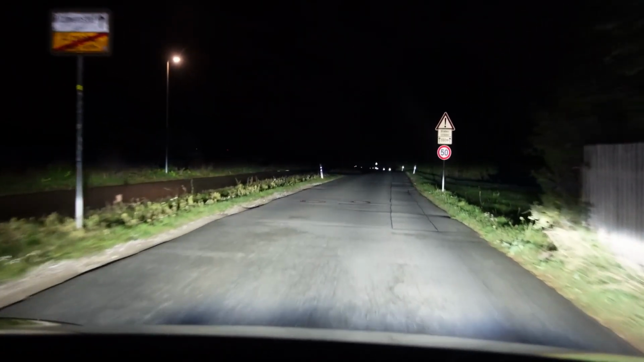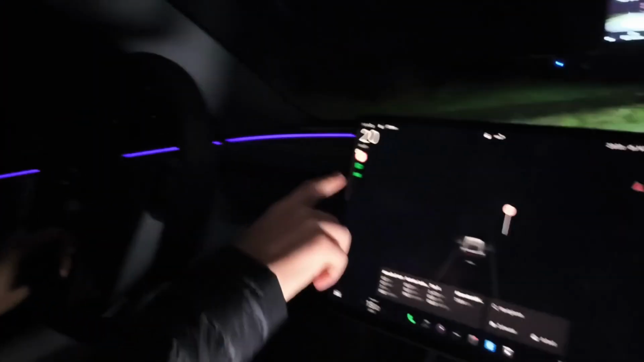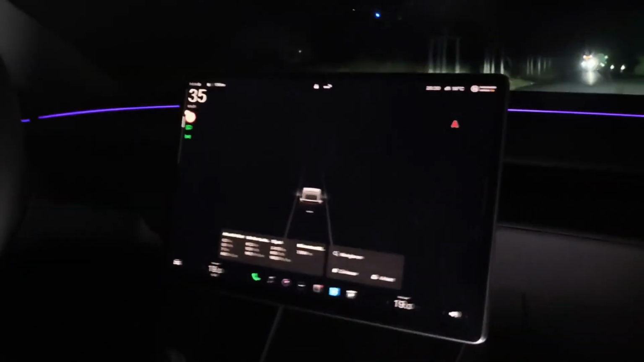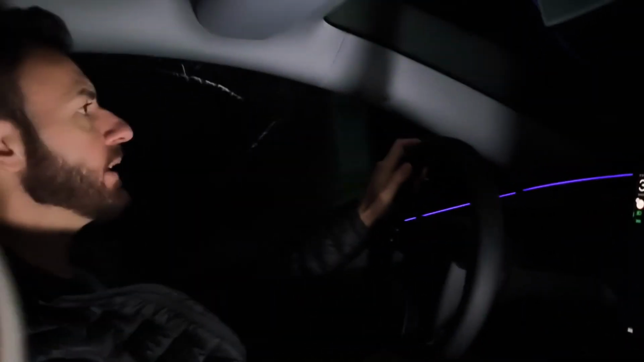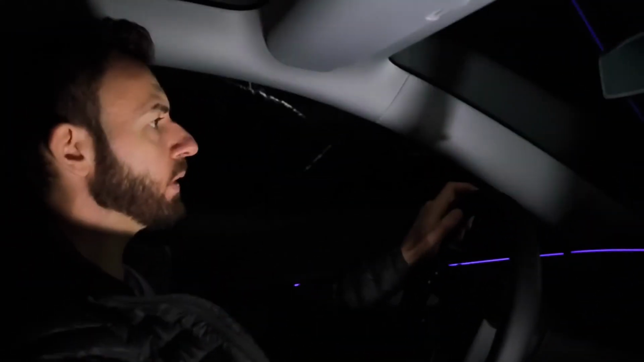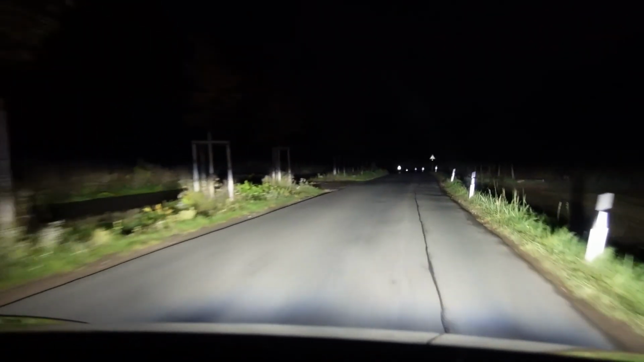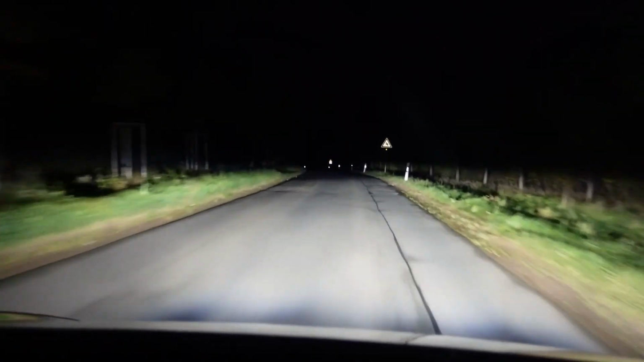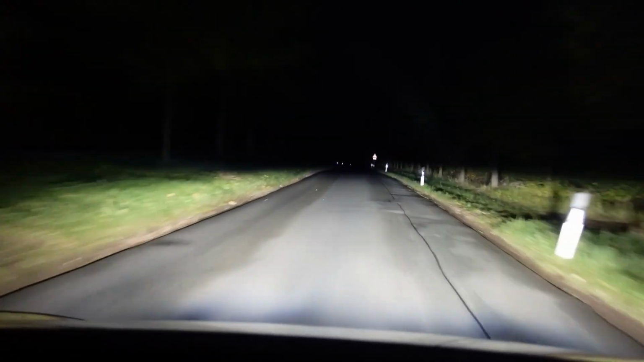Okay, we now see a 50 sign up ahead. I also want to test the sign recognition. We're driving past it now. It recognized the 50 just before the sign. I already noticed that in the last test during the day that the sign recognition happens earlier. I also have the impression that the old Model Y doesn't do that so early. But I think it's good that it happens before the sign. And now we'll just keep driving, take a look at the road illumination. And so far it's okay, I would say. But I don't have the high beams on yet, the automatic ones.